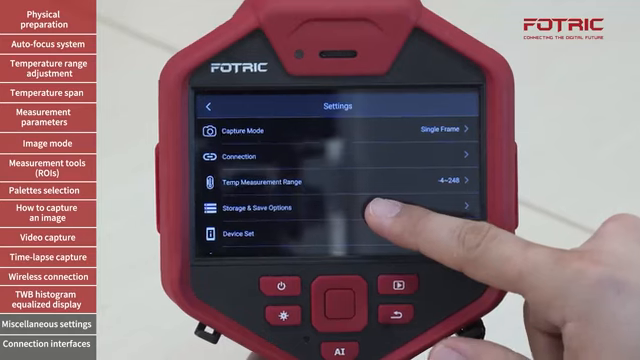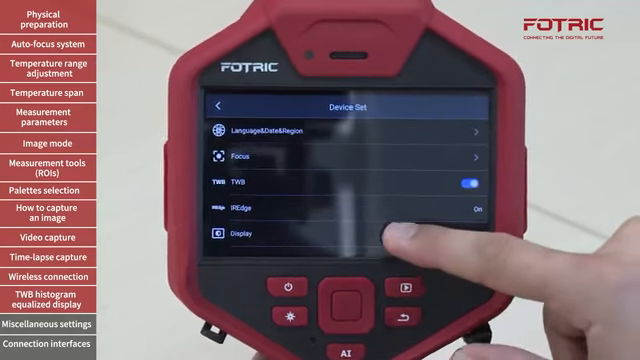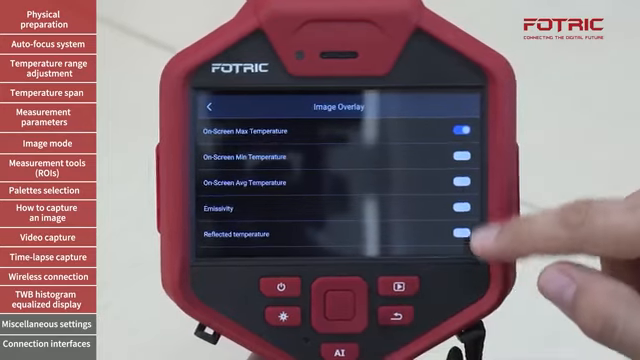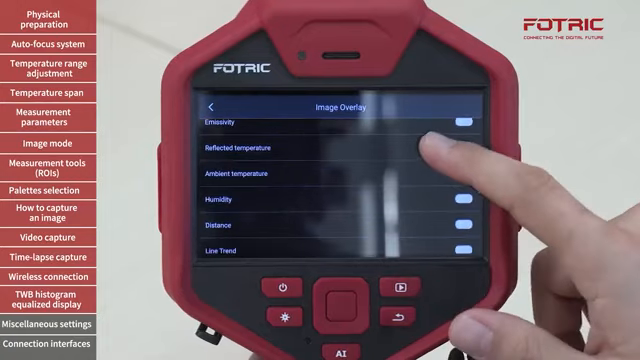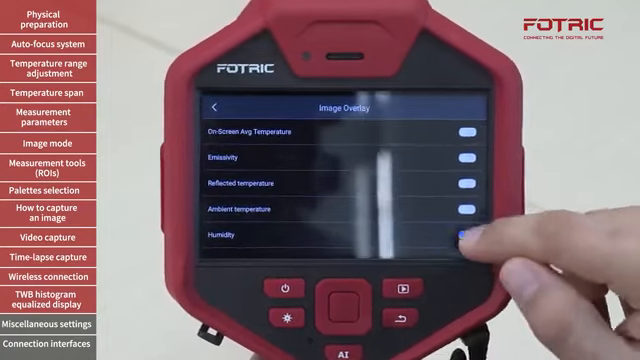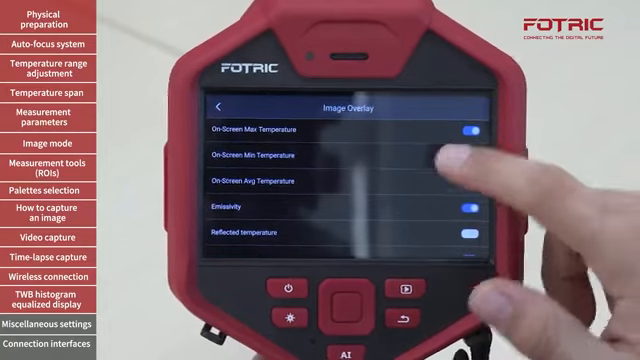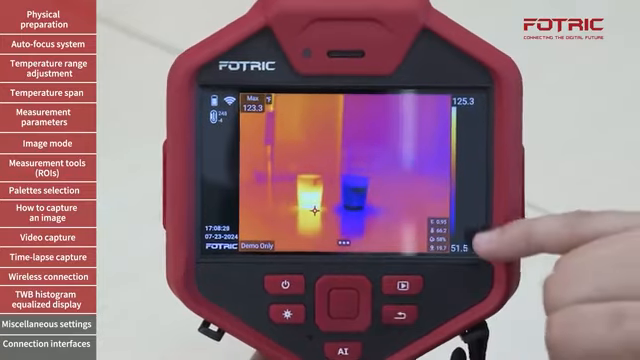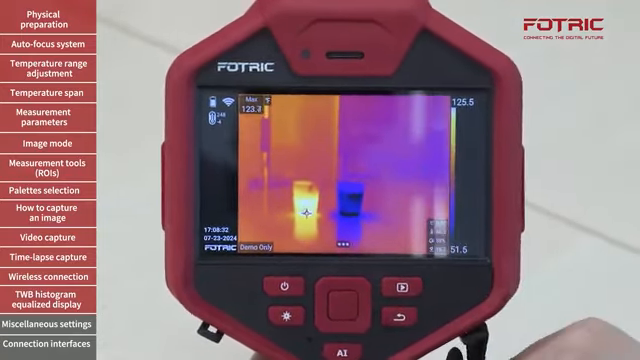I will go to the settings. I will go to device set, display, image overlay, and I can show a number of information that is going to appear on the screen. In this case, I want to show distance. But let's do a few more of the parameters that can be adjusted on the camera, just for an example. So now I have in this bottom corner all those parameters, including the distance.